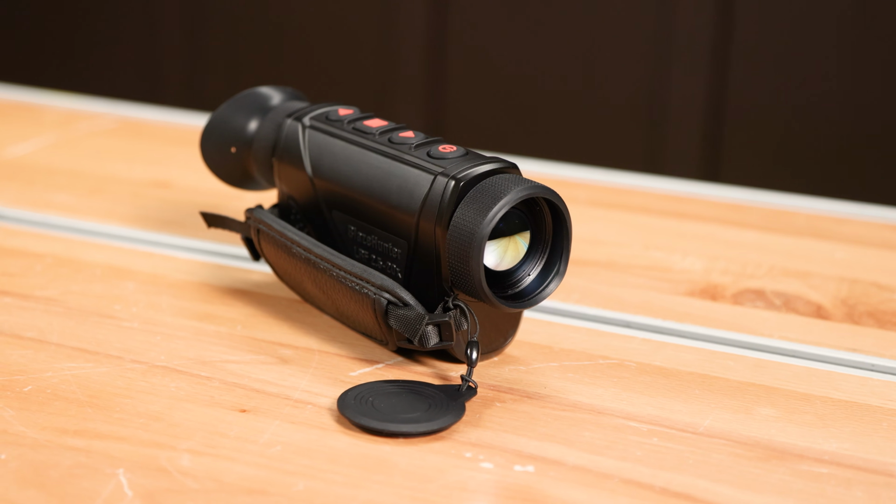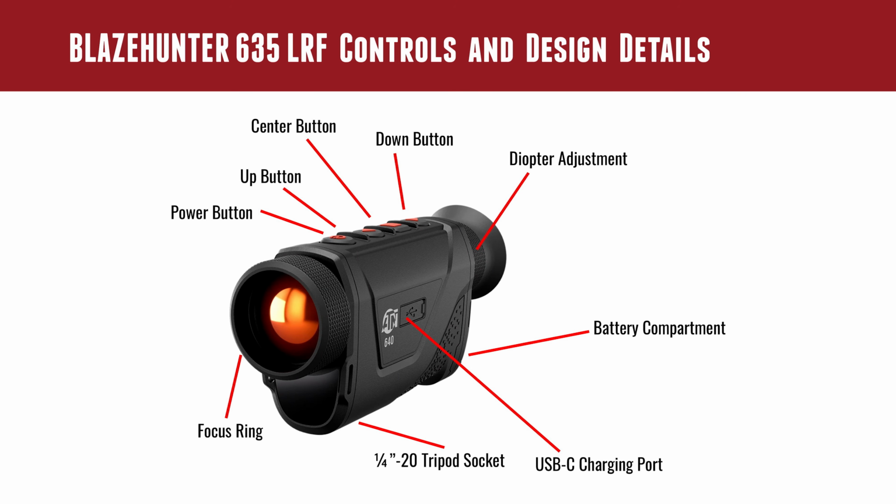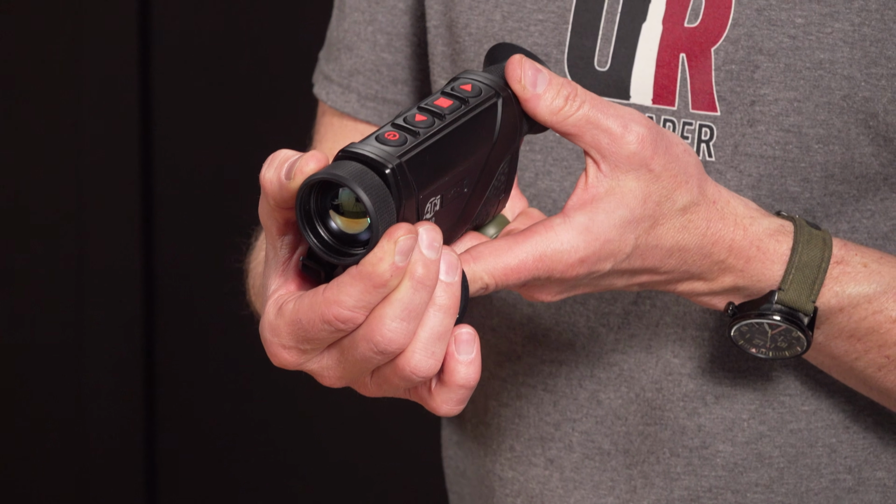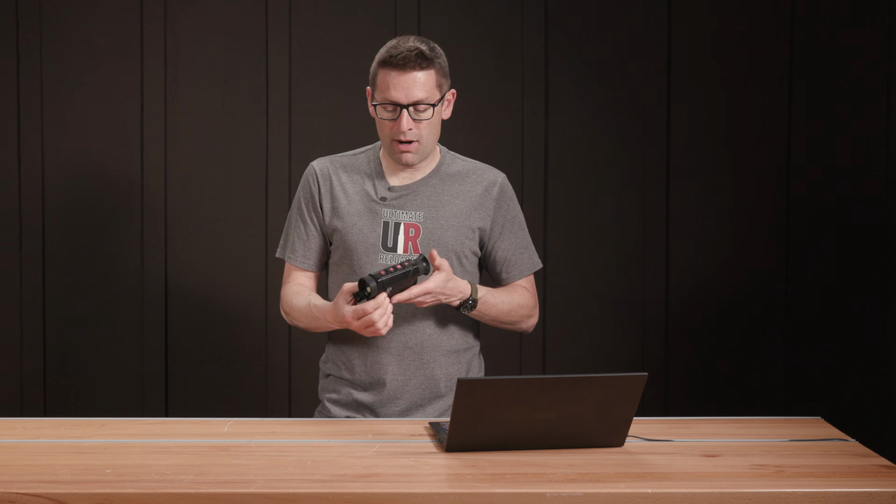Okay, so let's get into this a little bit. This is the control interface, and I want to talk about the buttons and some of the different form factor features here. So the focus ring is going to be here on the front. Very easy to use, very smooth, and not too much rotational force, not too much torque required to do that.